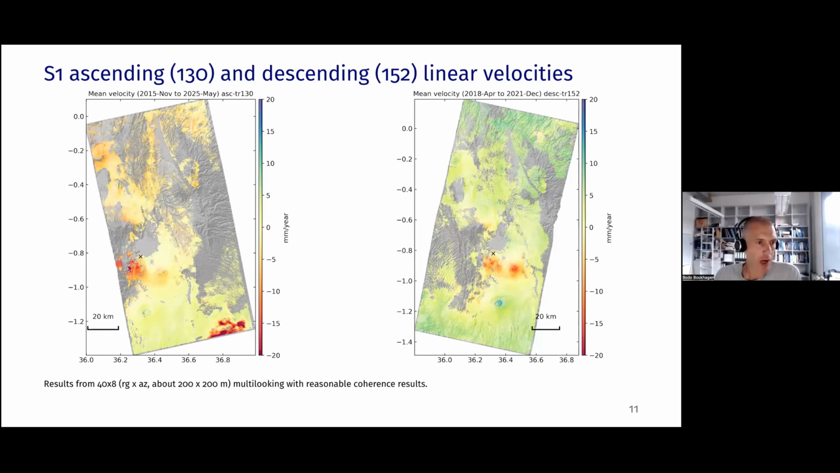So we have the Olkaria geothermal field, we have Longonot, and we have Suswa here. This is the descending view, and you have a similar signal. You have subsidence in the Olkaria geothermal field. You see uplift in the Suswa region, and that is the geothermal inflation event that we heard before. And this is a shorter time series, so this is why this signal is popping up.